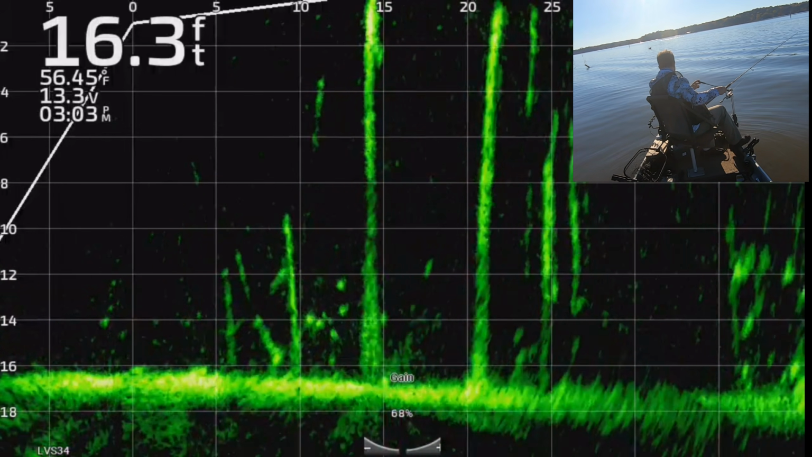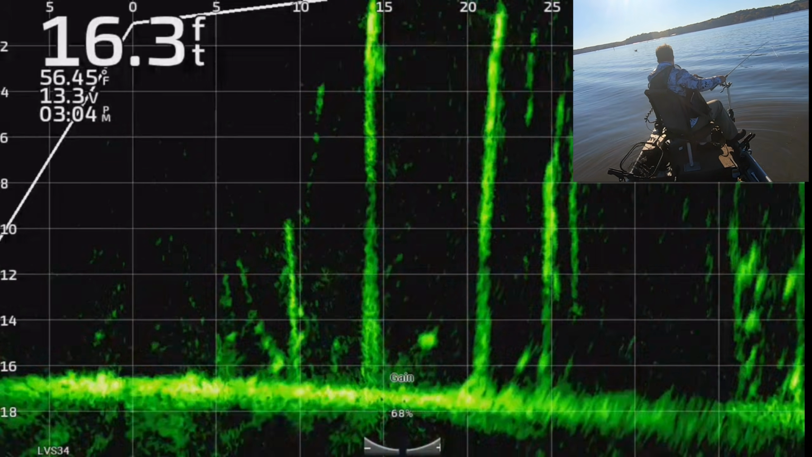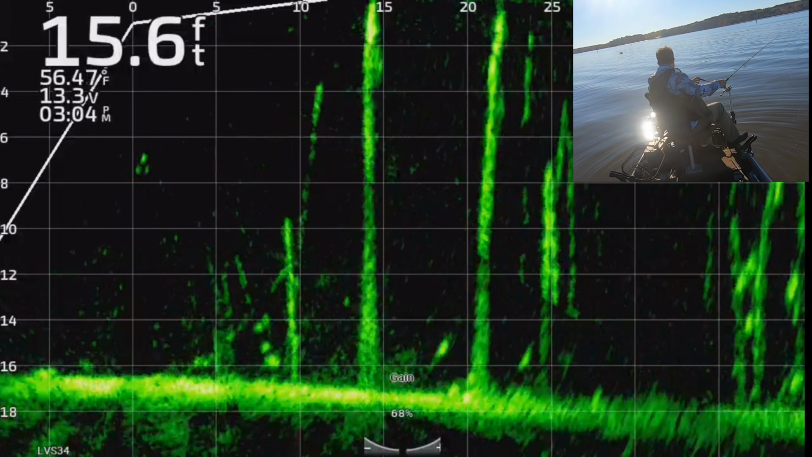I think that's a fish down close to the base of this log here. I don't know though. Maybe not. But if it is. Oh, yep.